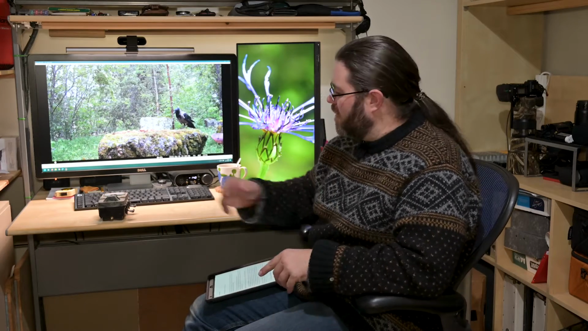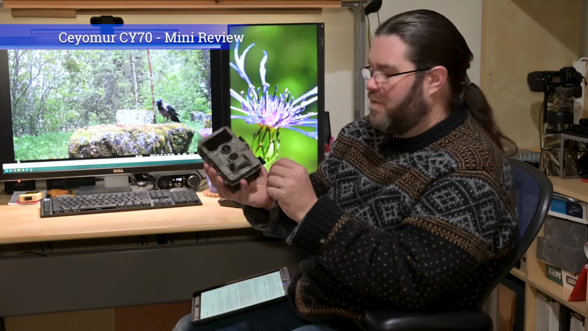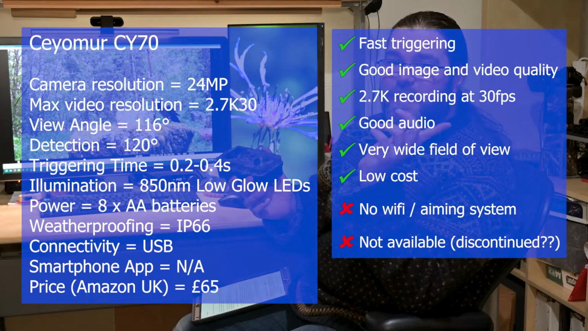Okay, so we're back in Scotland and it's now November. It's time to talk through the footage from the different trail cameras. And the first trail camera I'm going to talk about is actually one that I may not have mentioned so far in this video, but it's another one from Ceyomur, and it's this one. It is the CY70. Now, I was offered this by Ceyomur before they offered me the Wi-Fi version that we talked about in the woods.